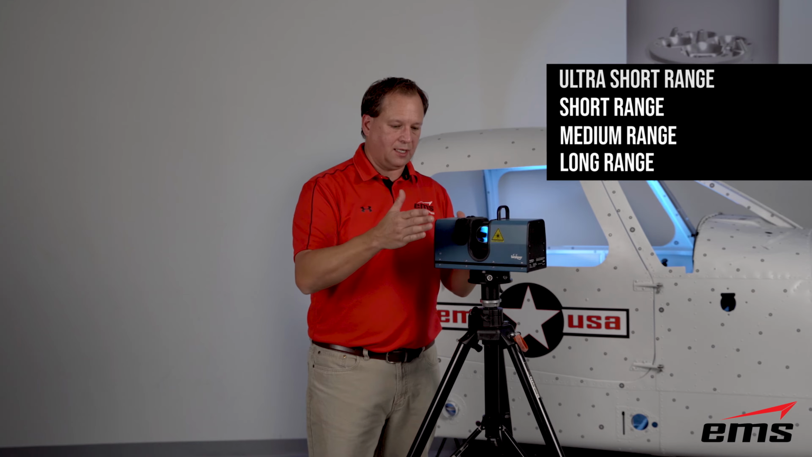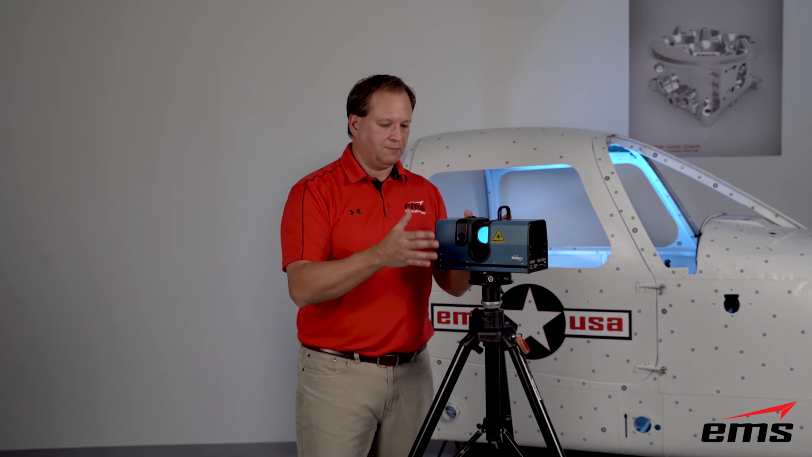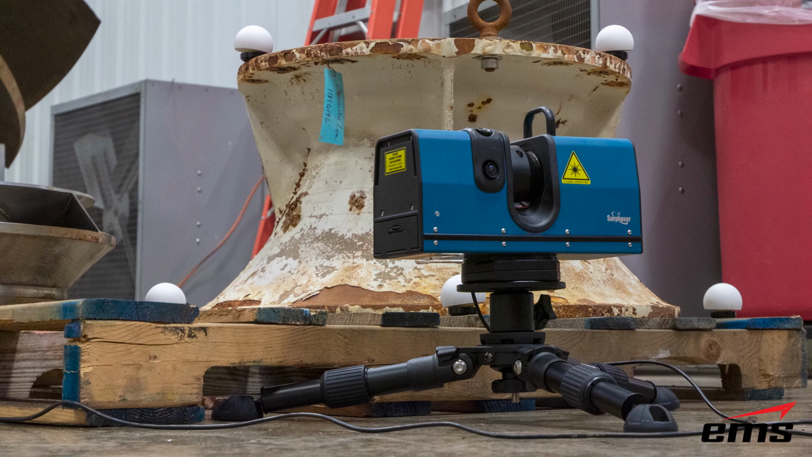This captures data as close as 11 inches away, which is pretty unique. Most of these other scanners won't collect data that close up. It's just too noisy. But you can get as close as 11 inches, and this will go out to about 6.5 feet. Beyond that, even if you do collect data, it's not deemed usable. So this is very specific.